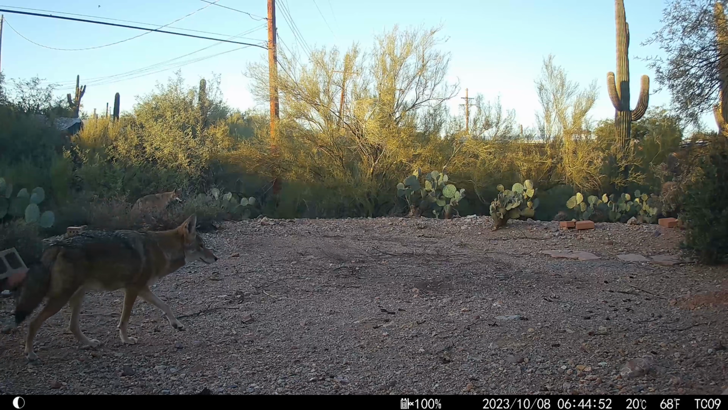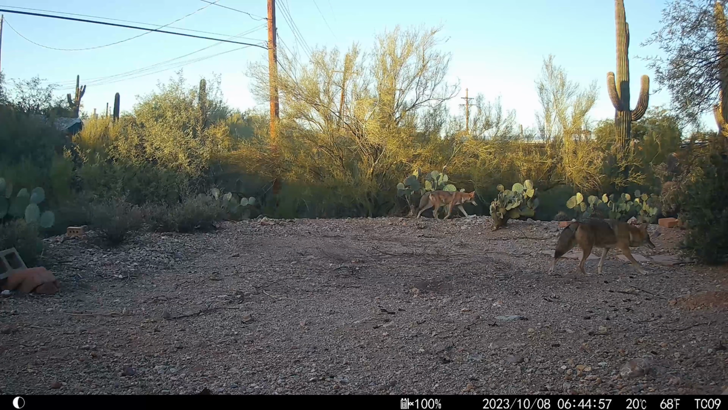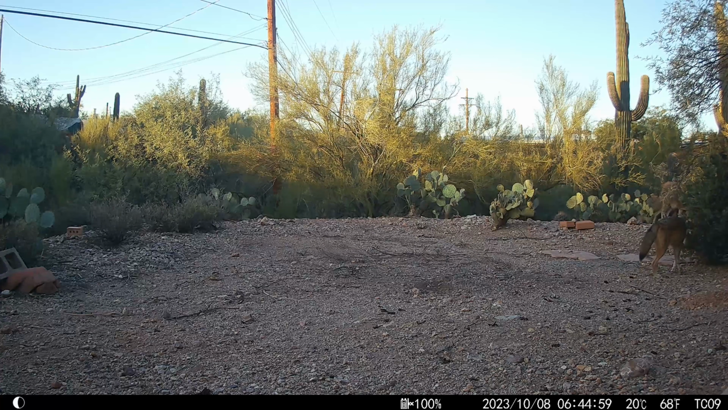Look at this big, beautiful coyote. It shows up several times this month. The other coyotes look good too. Their fur is in nice condition, but this one, wow.